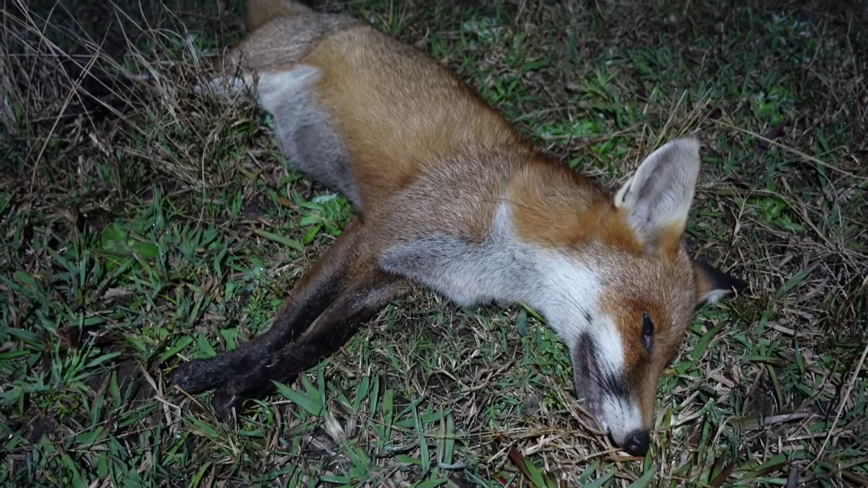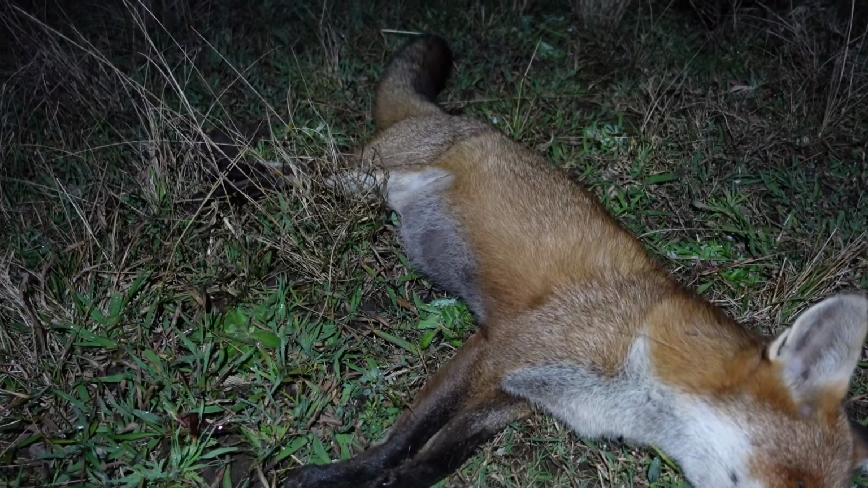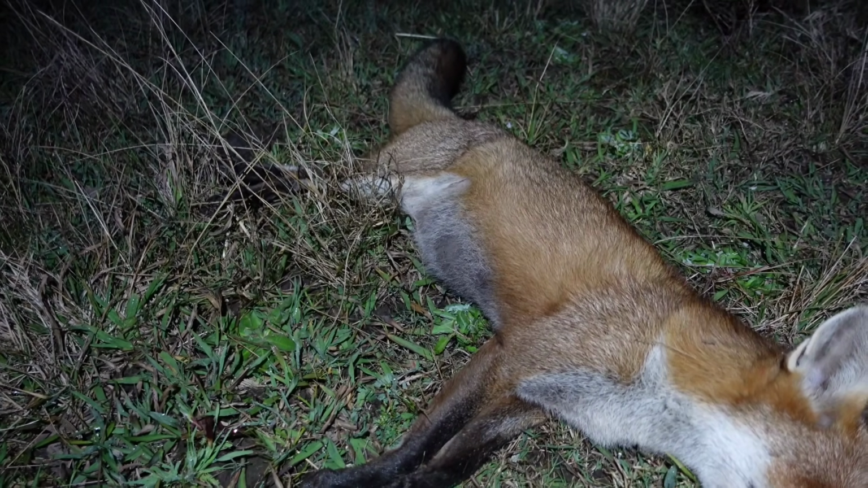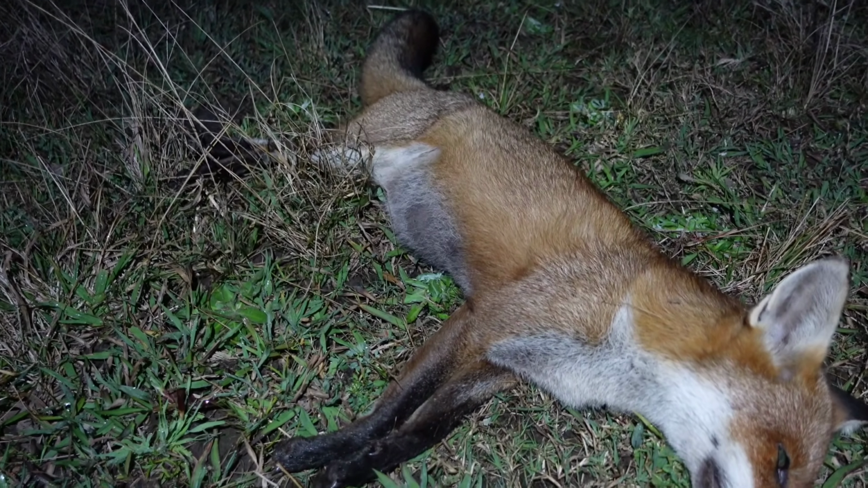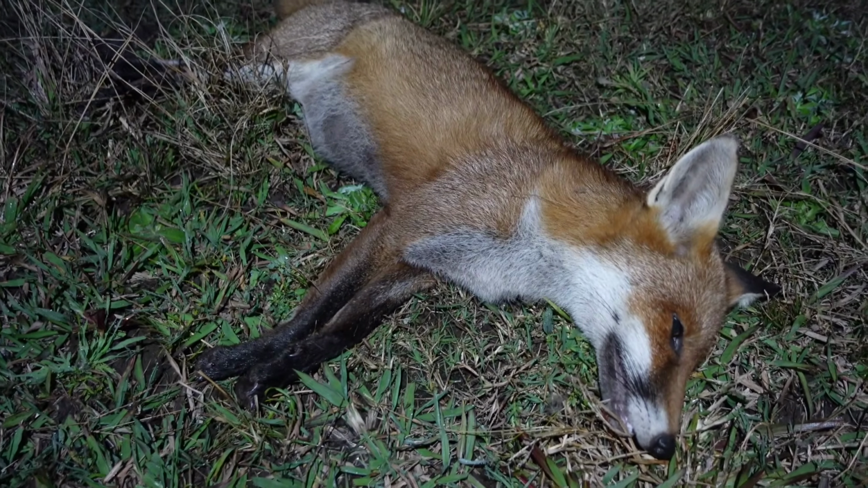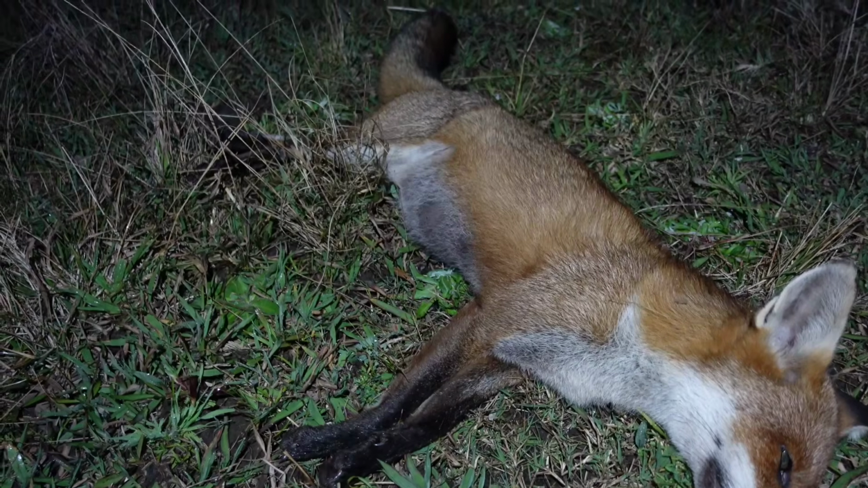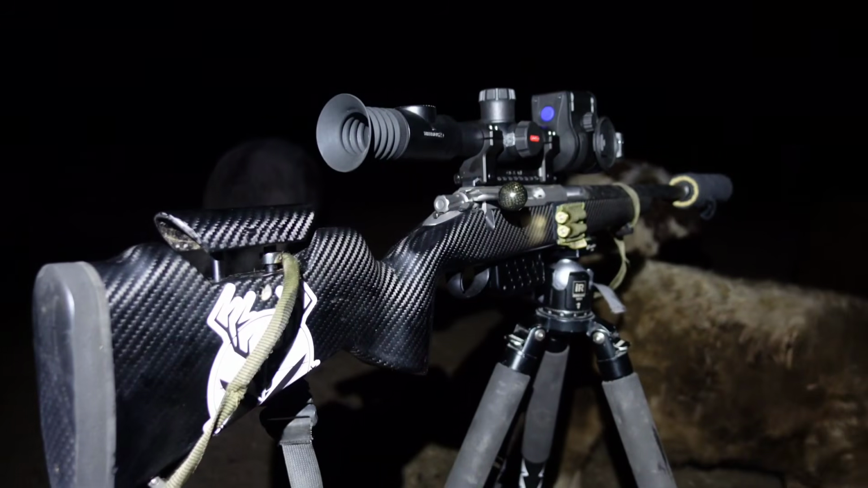I only just finished saying to the property owner that it's a good time of year to shoot vixens if you can find them, because you can have a bigger impact. See, they're just about to have fox cubs here in Australia, and this one is heavily pregnant. So although this is only one fox, it all counts, there's a few more in it, so it's a better outcome in the long term. Well, this is successful.